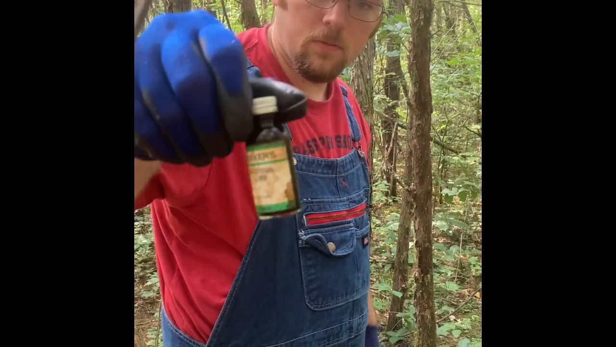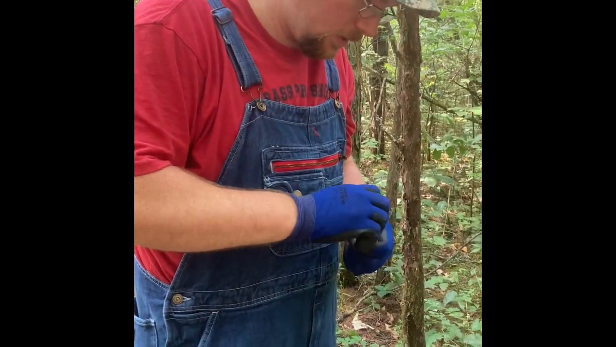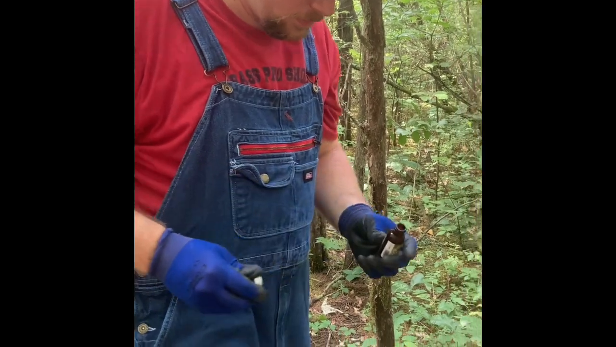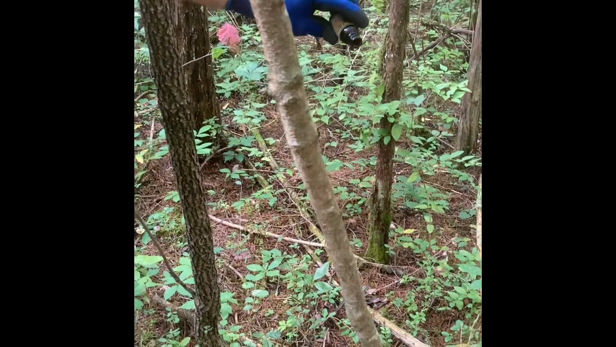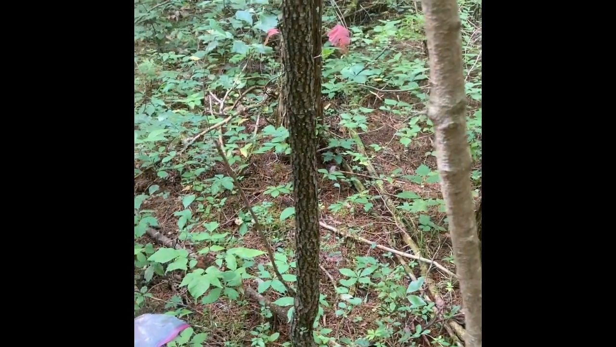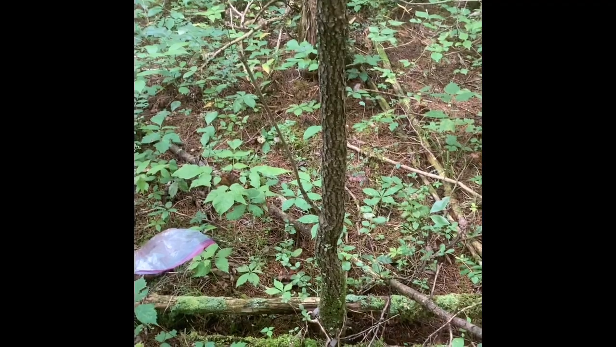Alright, so we got some of this raccoon lure we're going to put out just to draw some stuff in. I don't know if it's truly necessary, but it doesn't hurt nothing. And it ain't going to take but a drop of this. It's stout. There we go. That stuff can be smelled for a good distance, I'd say. Alright, now that's done, and we'll move on to the next one.